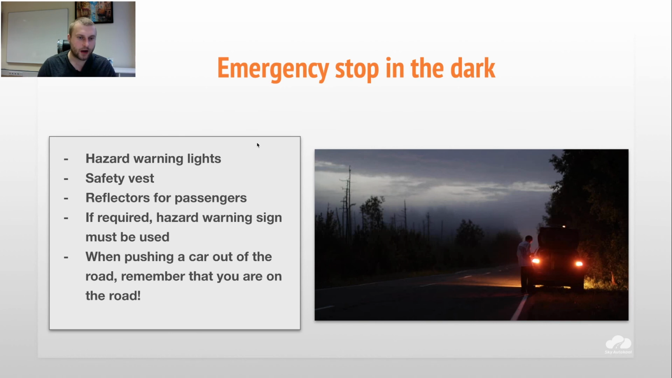So when pushing a car out of the road, remember that you are still on the road. For example, if you are on the left side of the car, trying to push it, people don't see you, like we already observed in the video. For example, somebody is standing on the left side of the car, I mean the side that is closer to the road, the driver's side. So it's very unlikely to see the person. That's why we have to use the reflectors. And remember that if there is a car coming, it's even better to go off the road for a second, then continue pushing your car. So, yeah.